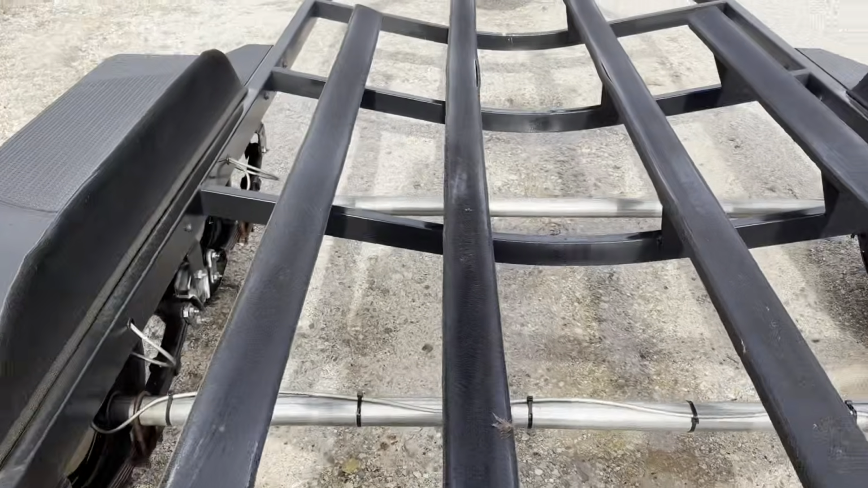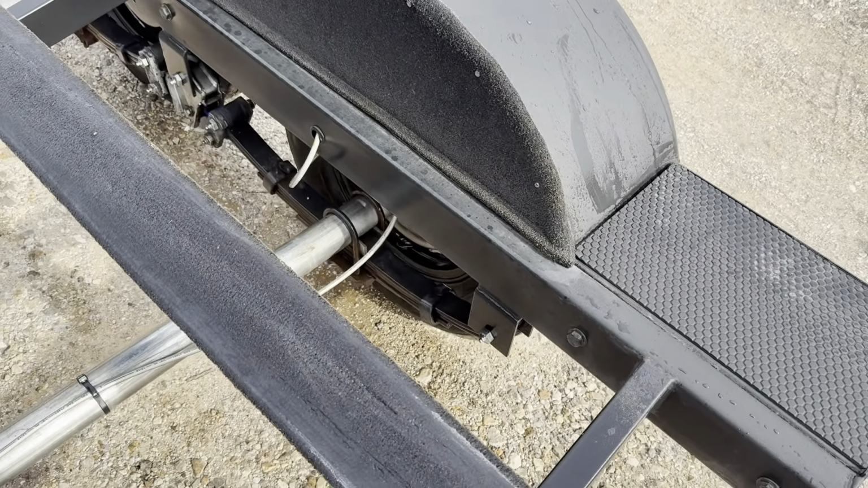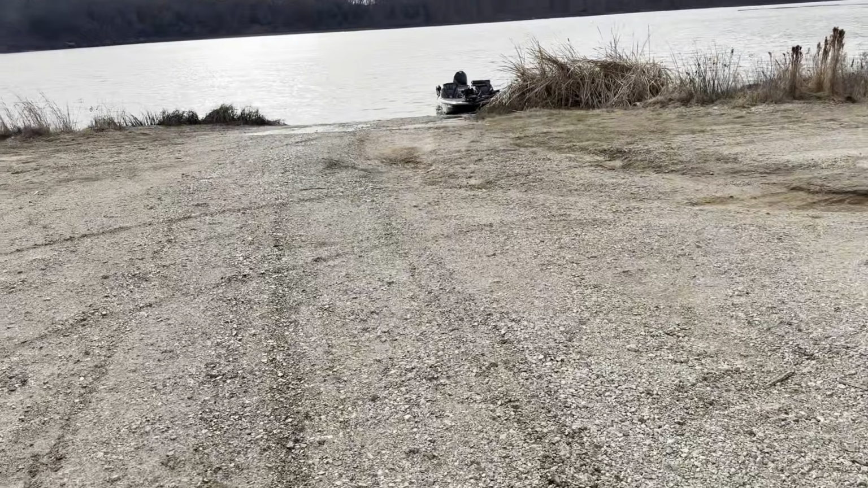Doing a little once-over quick inspection after trying to pull it over that broken ramp. Everything looks pretty good, still solid. I think I just got the tires down over it, and luckily I was able to get it up over that thing, so we're gonna go get in the boat now.